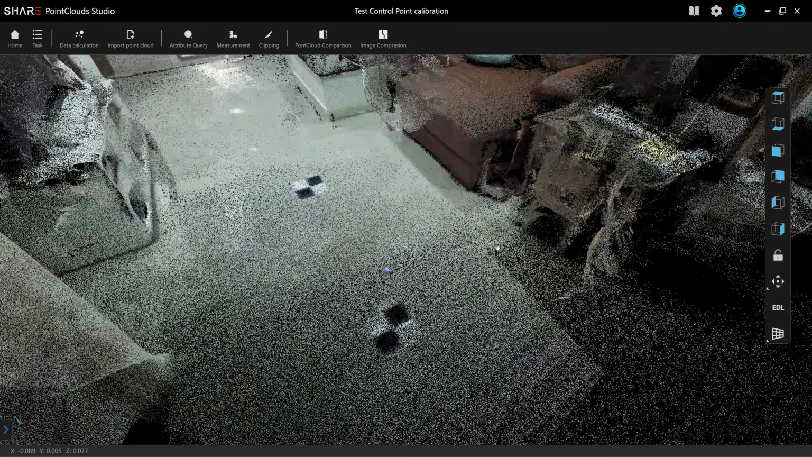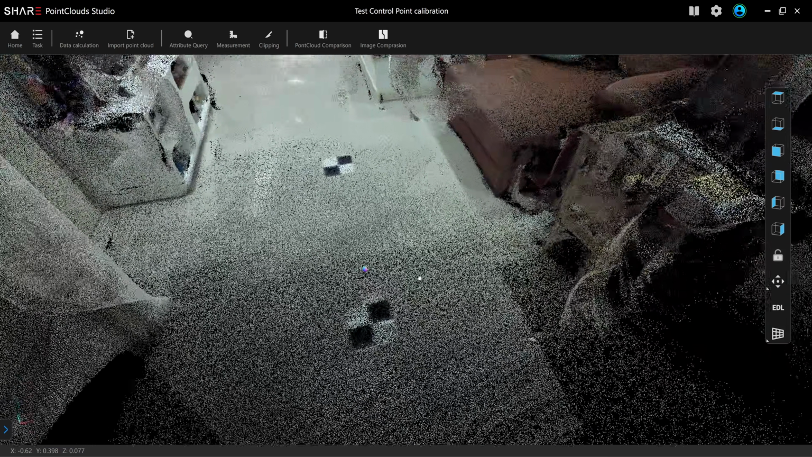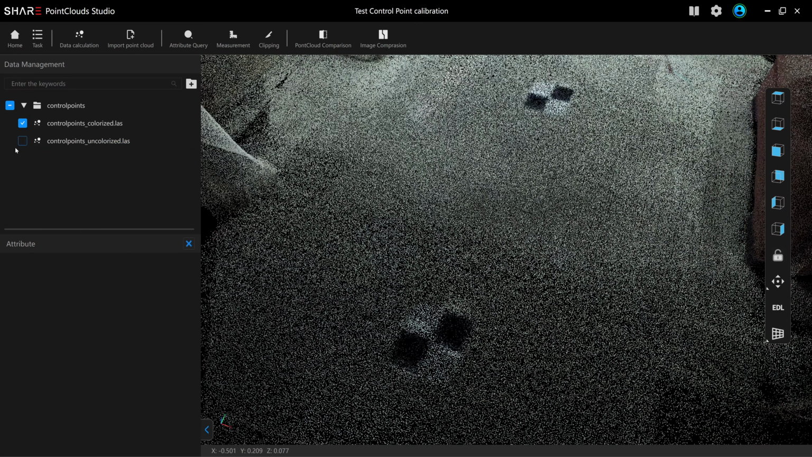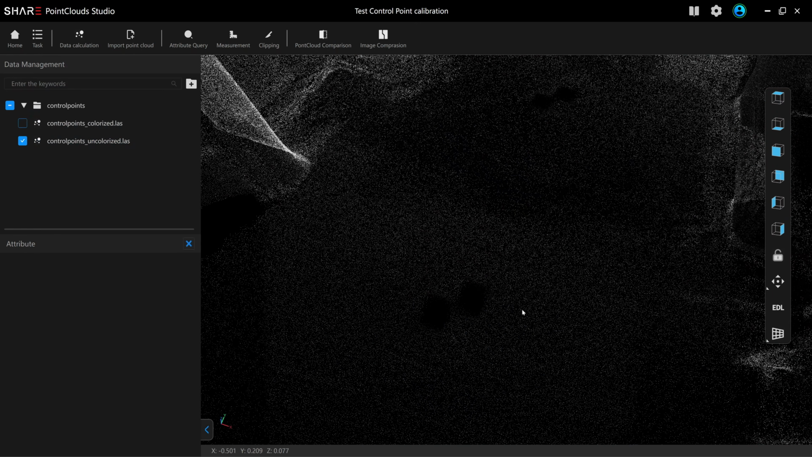This is a checkerboard that I made. It's highly visible to the LiDAR scanner, especially the SHARE C1. So you can use the checkerboard to recheck the accuracy of the scan. When you turn on the color point cloud, it's highly visible. But if you use the non-color one, it's quite difficult to check.